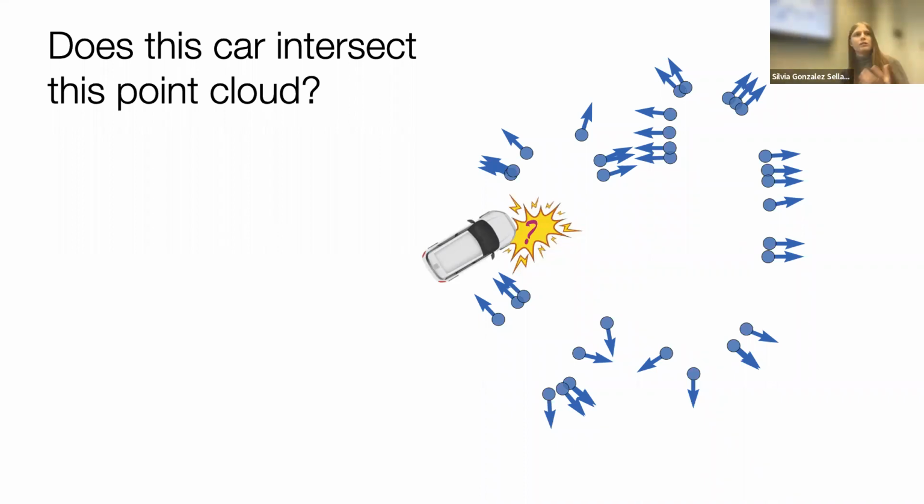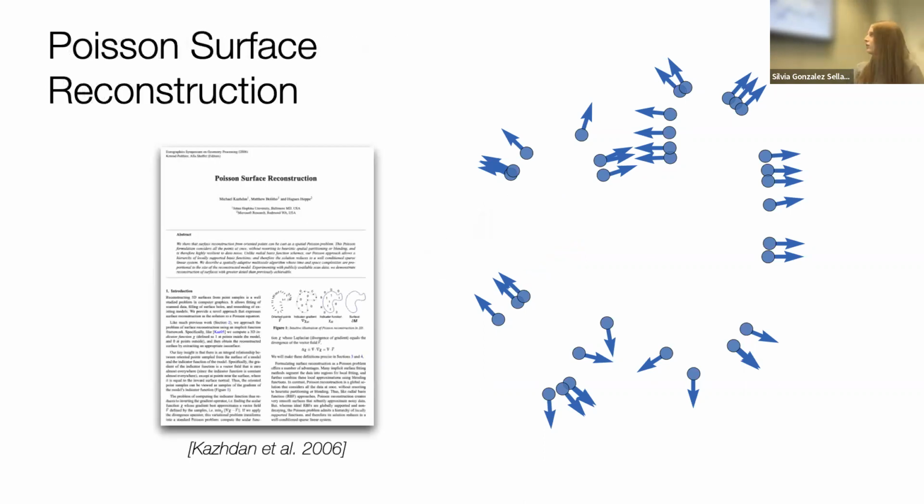Maybe what I would have done a year ago, and perhaps what you would do too, is use a surface reconstruction algorithm. So I would take these points and turn them into a fully determined surface, and then we would test if that surface intersects the car. And the most well-known surface reconstruction algorithm is Poisson surface reconstruction. You might have heard of it.